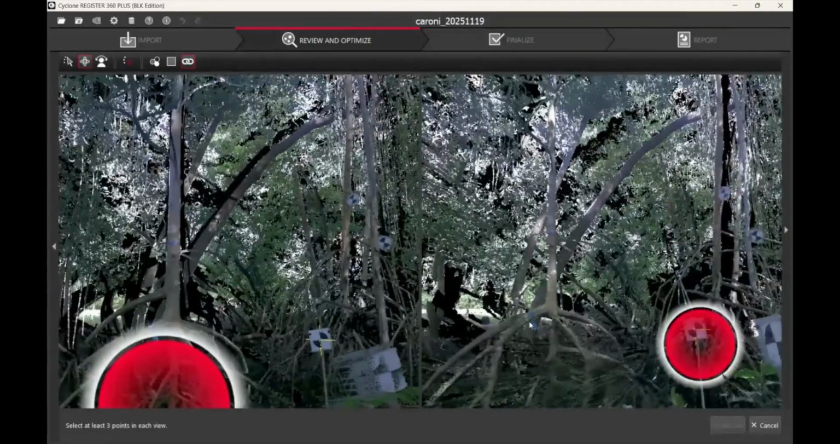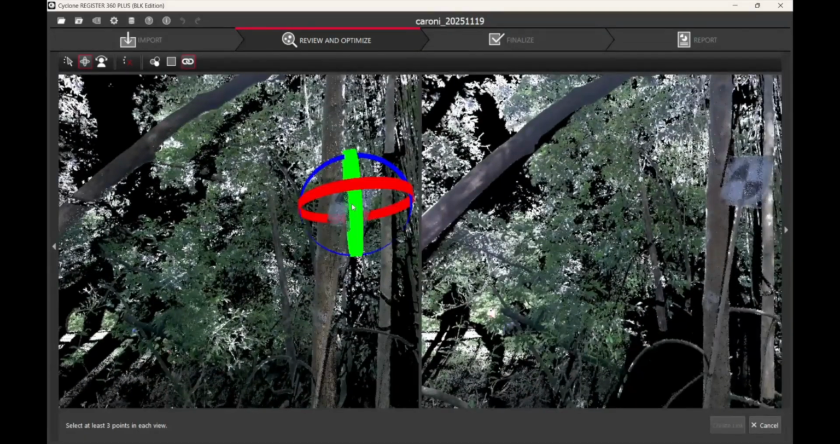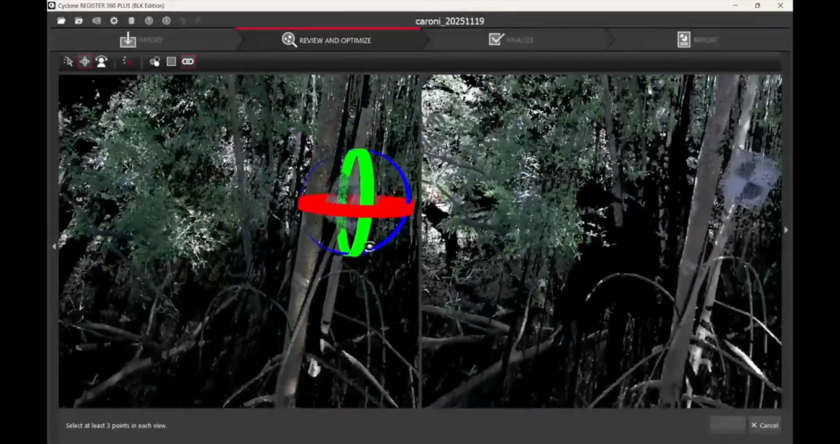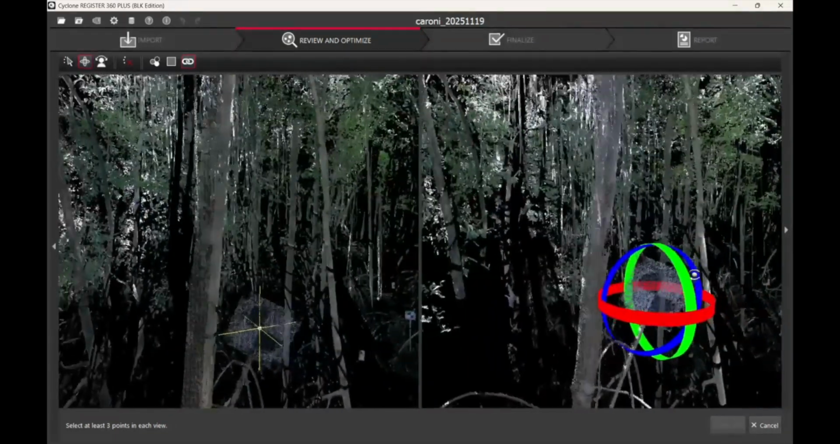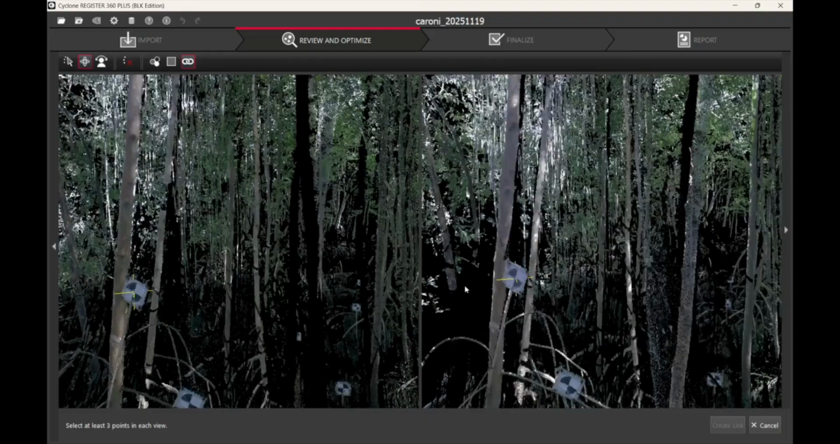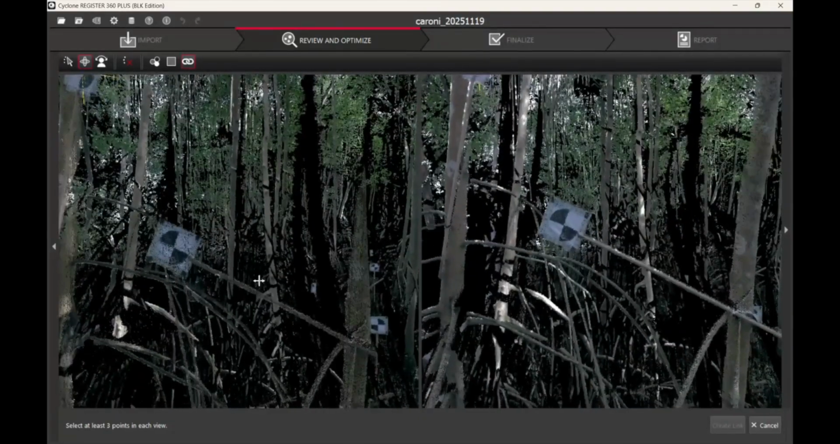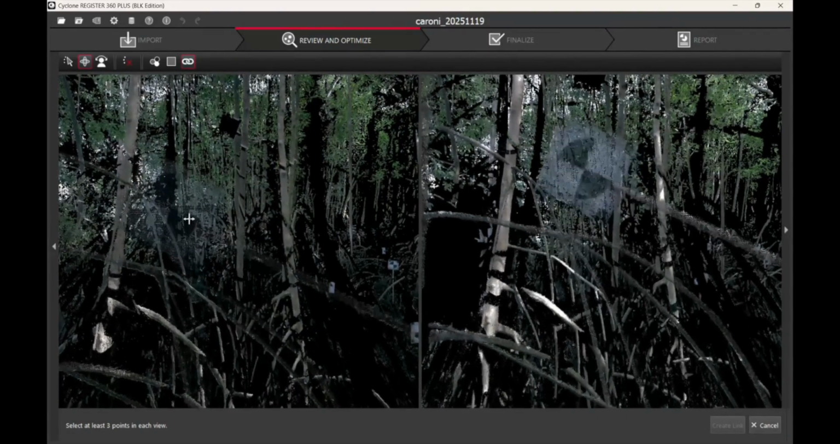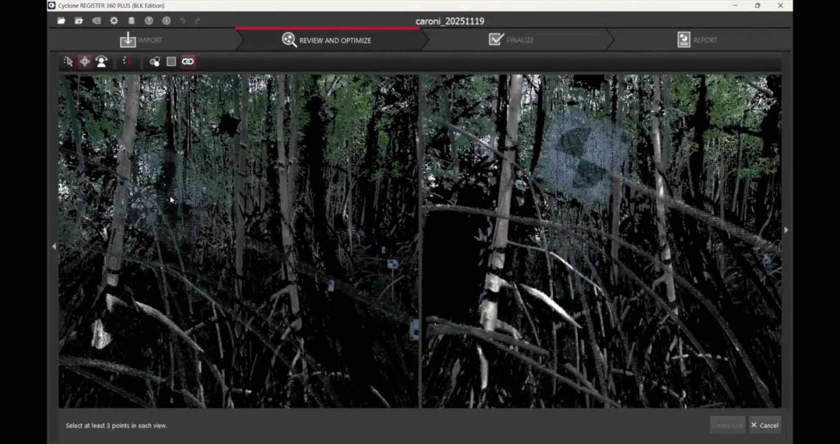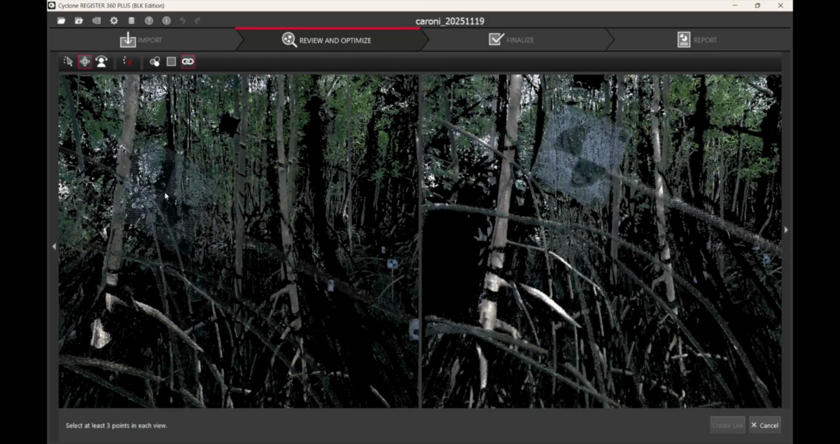So that is one center point pair of targets completed. Remember, we need to do at least 3, ideally more, provided we have coincident targets which we can combine. So that is center point target pair 2, and this is now center point target pair 3.